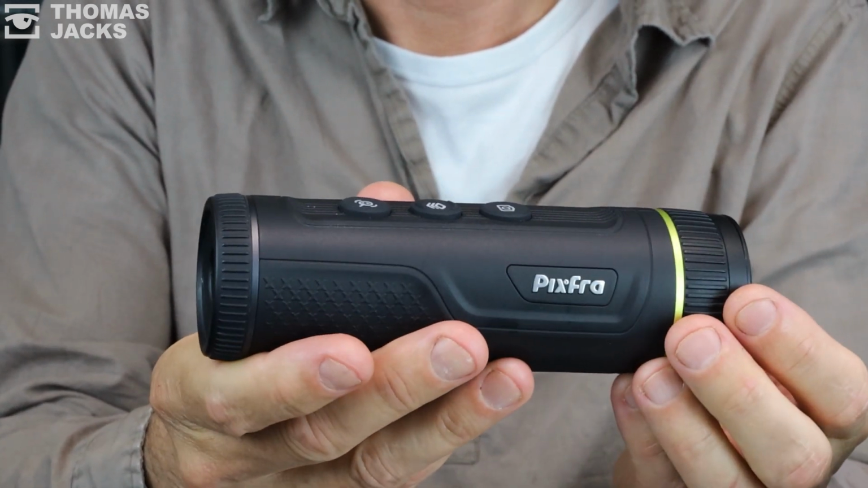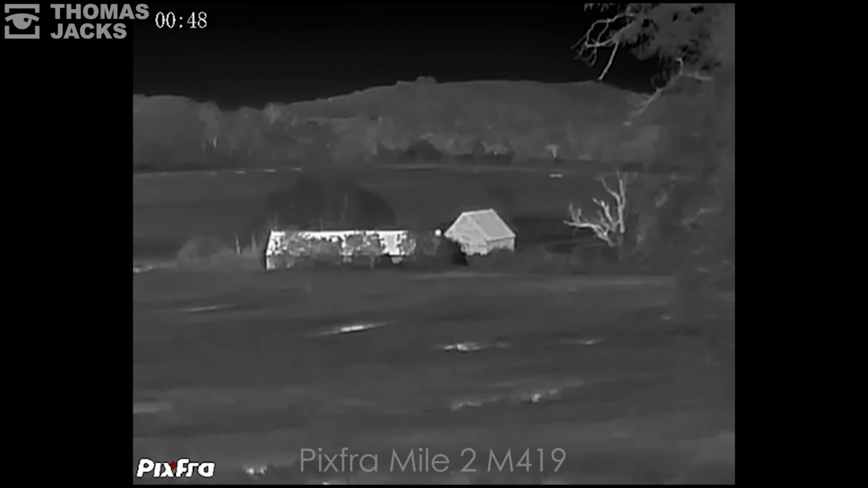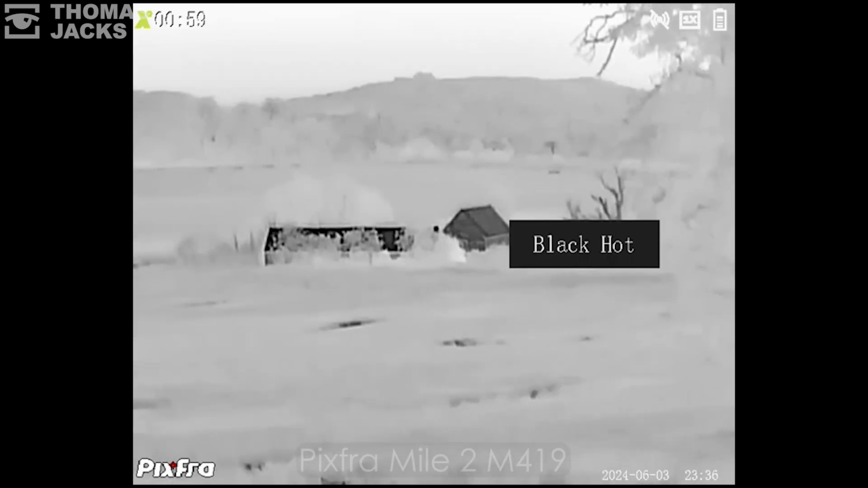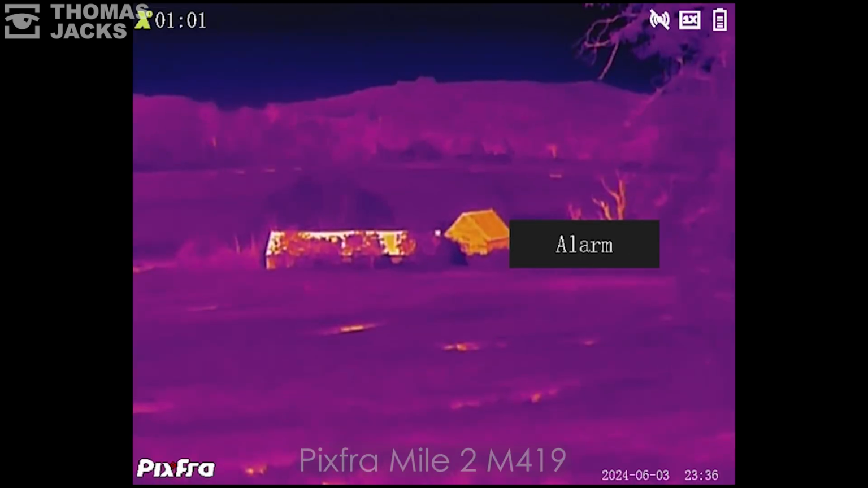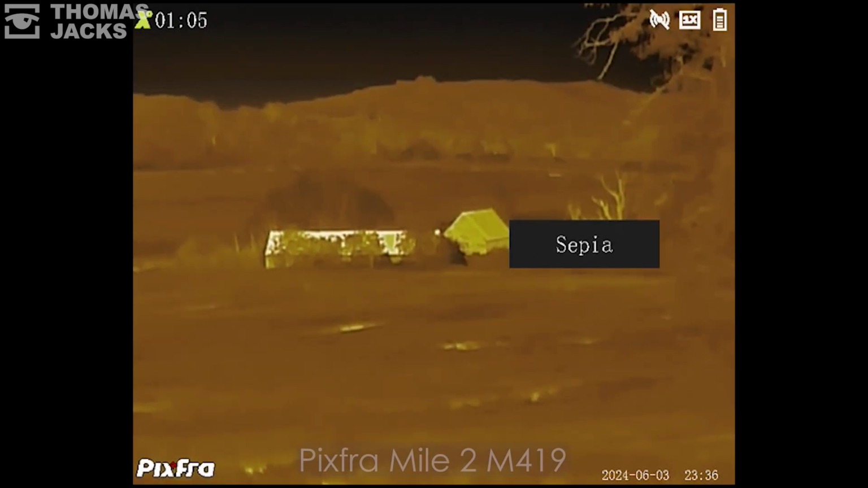You won't be restricted by image quality and detail, rendering of animals or objects, like you may do with some of the lower price point products. But everyone's on a budget. It doesn't mean the lower price products won't still spot the heat sources, because they will. It's more that you want more detail, you want more distance, you want to have a bit of both available without having to spend £1,500–1,600.